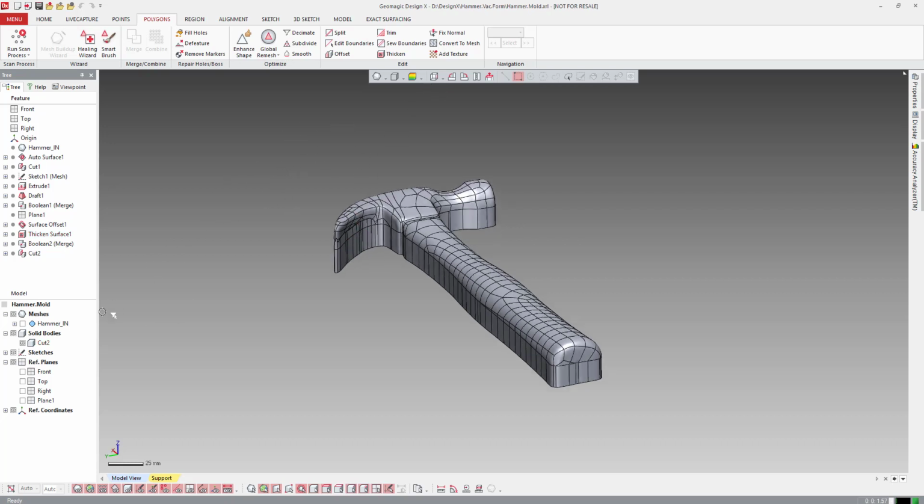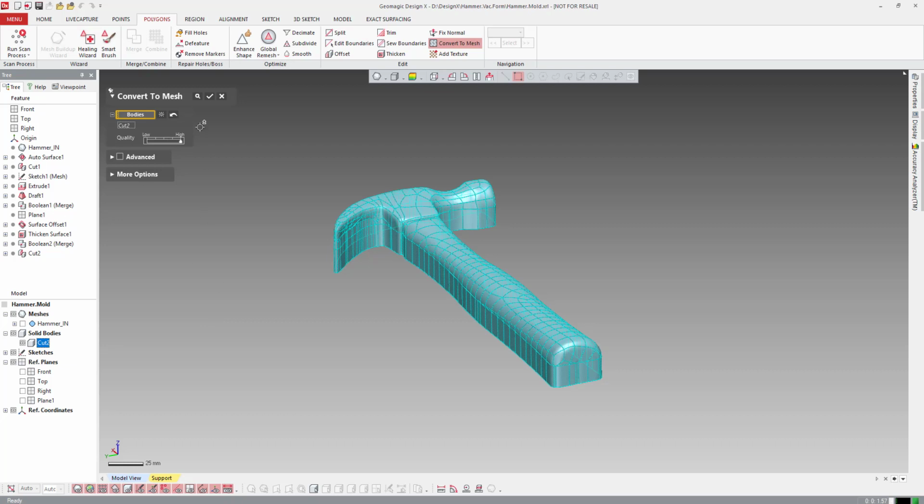So what I'm going to do is, now that I have this solid body, come in and hit Convert to Mesh. I'm going to pick our cut body here. There are some quality settings you can play with, so it depends on the density you want for your mesh. There's some advanced stuff in here too if you really wanted to specify some triangle sizes and things like that, and some other things that go along there, but we're actually going to just turn all of this stuff off here. And I'm going to hit preview.